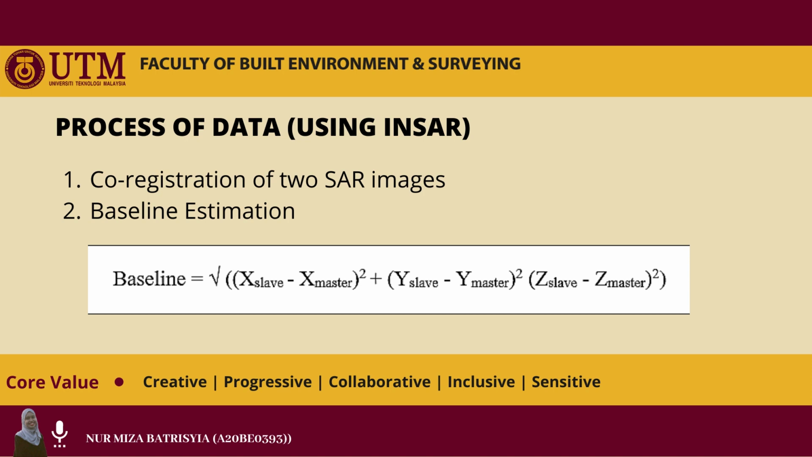The next step that needs to be done is calculating the baseline. Baseline is known as the key parameter to choose the interferometric pair, which consists of the master and slave image. In this step, we need to estimate the value of the baseline by interpolating the two orbits corresponding to the images using Lagrange interpolation. The baseline can be calculated using the following equation.